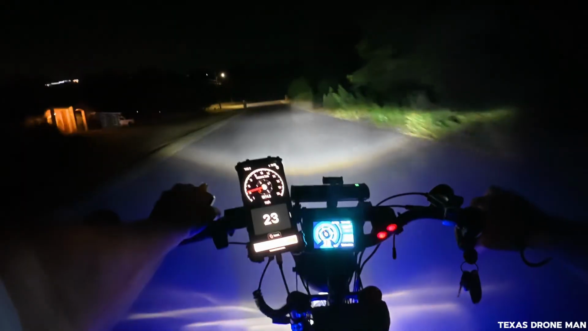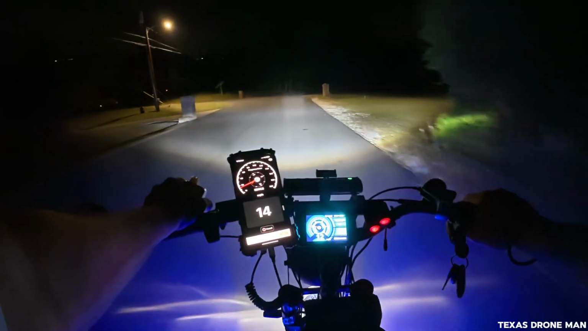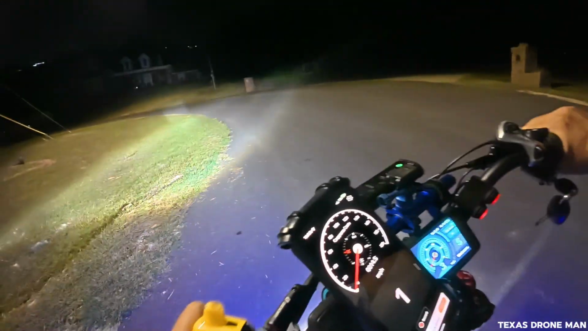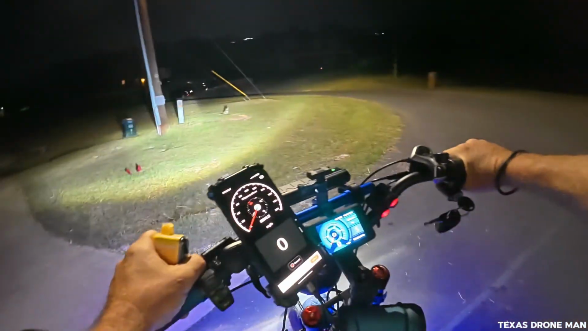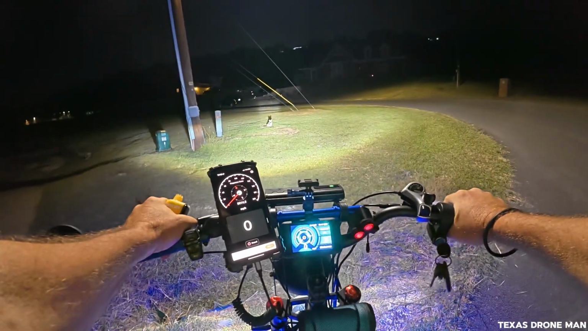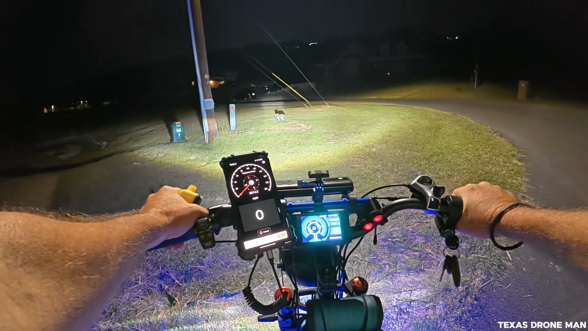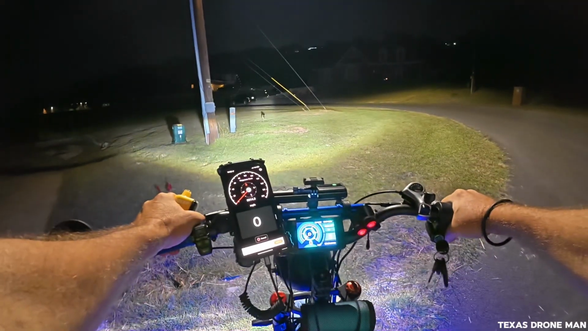Yeah, you know, there's advantages to everything. And I've always said these electric bikes are pretty cool. What is this? Is that a fox or a cat? That's a cat, I think. What is that? Nope, that's a fox, man. I wonder if he got hit. He's not moving. I don't know if y'all can see him. Yep, old Foxy. Nice old Foxer.